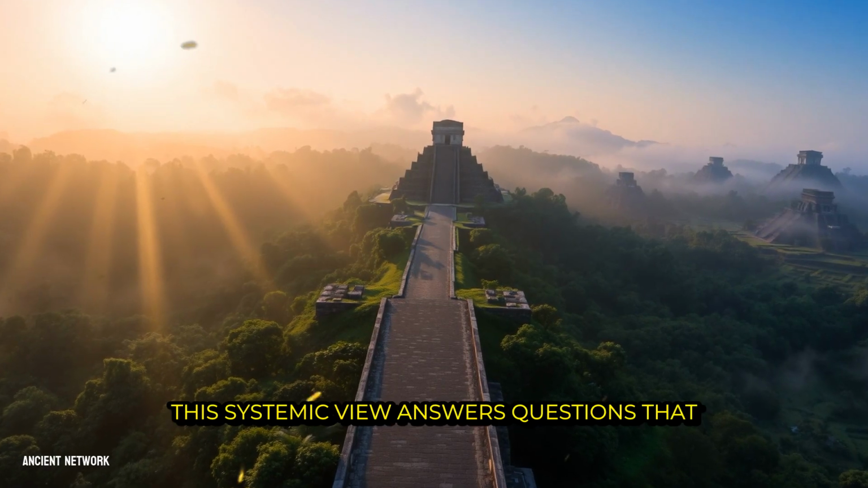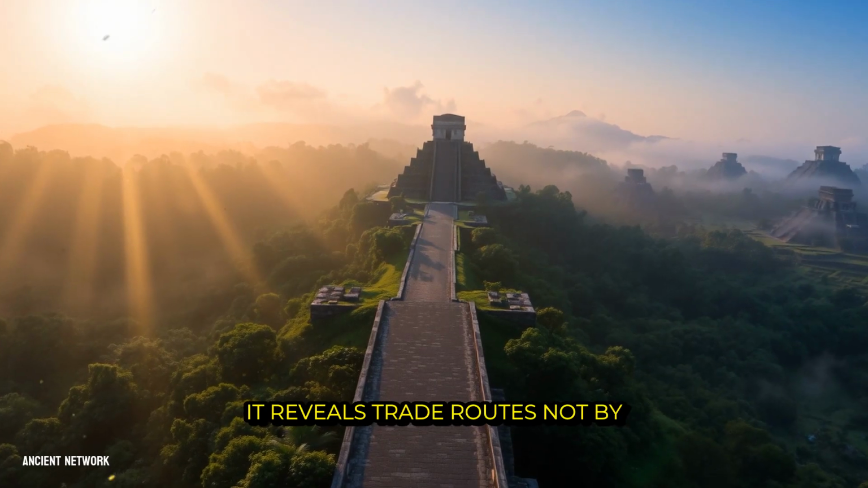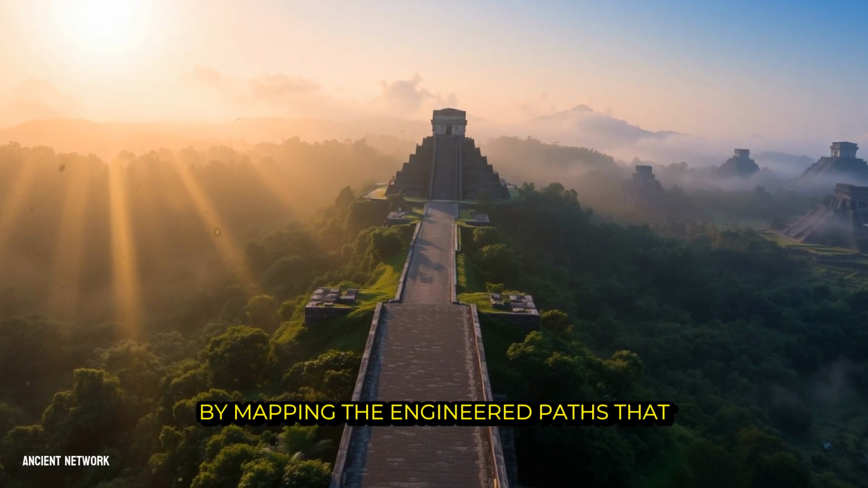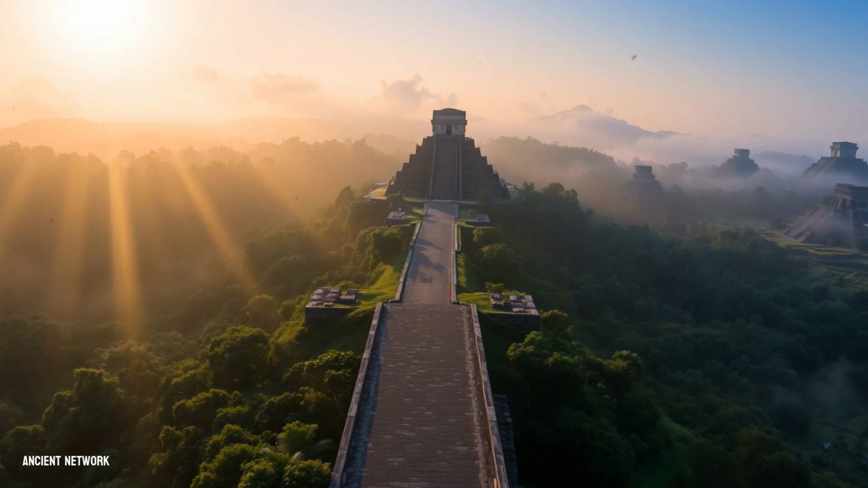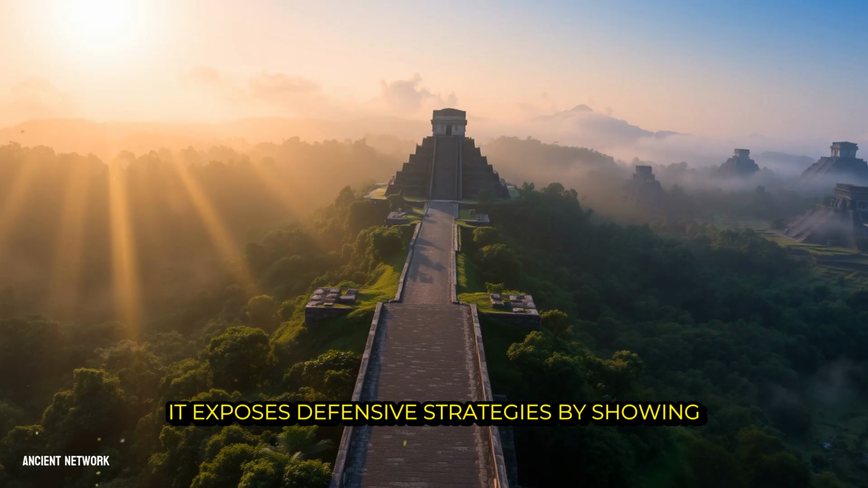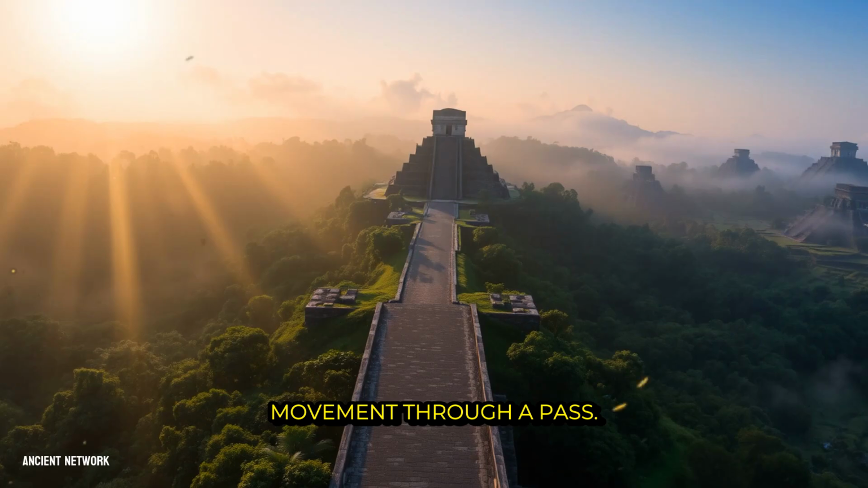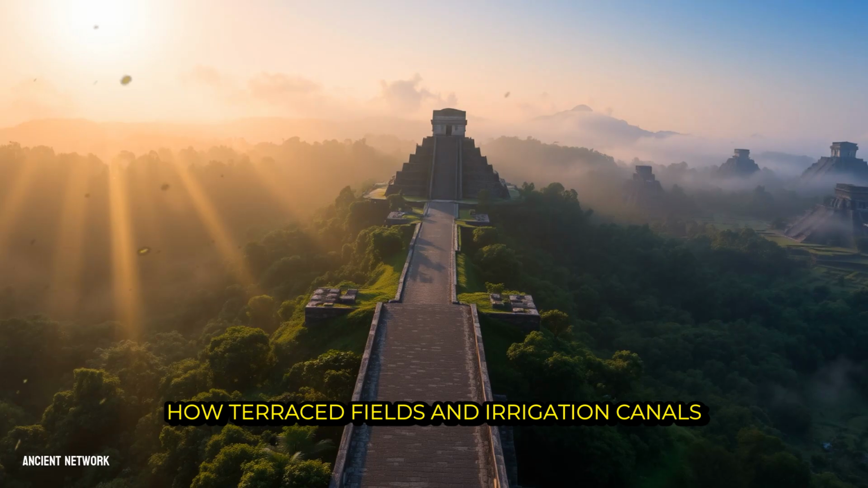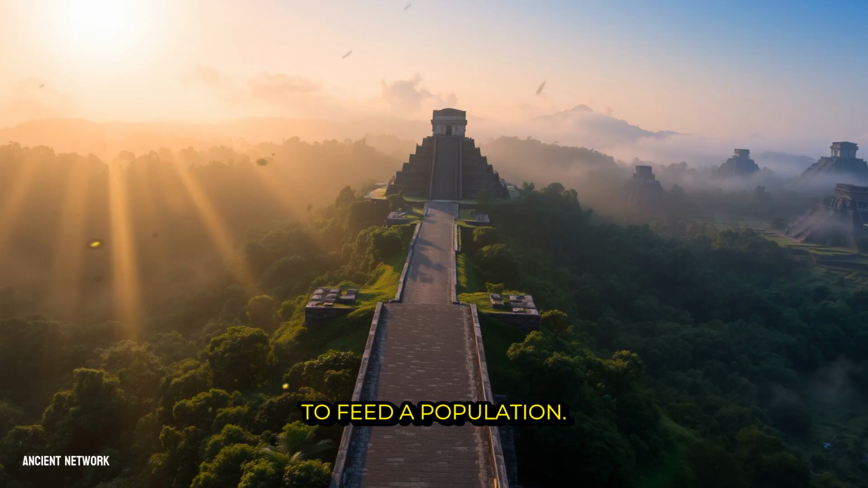This systemic view answers questions that a single excavation never could. It reveals trade routes not by finding a single imported part, but by mapping the engineered paths that logically link resource areas to population centers. It exposes defensive strategies by showing how a series of fortifications were placed along a ridge to control movement through a pass. It uncovers agricultural planning by revealing how terraced fields and irrigation canals were integrated across an entire watershed to feed a population. The shift is profound.